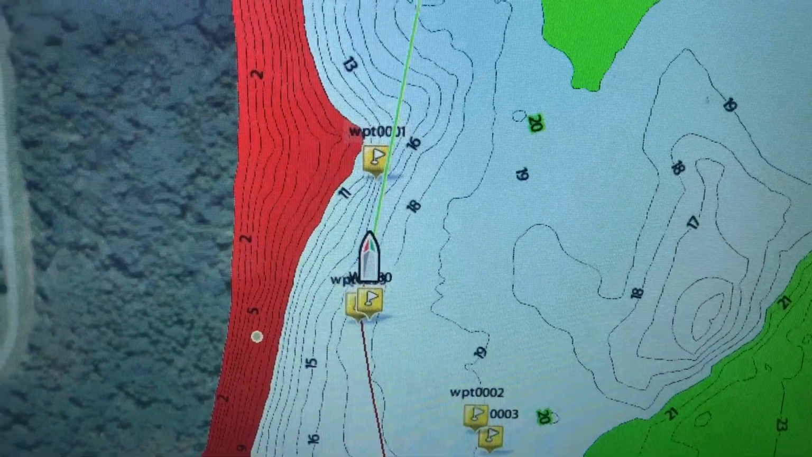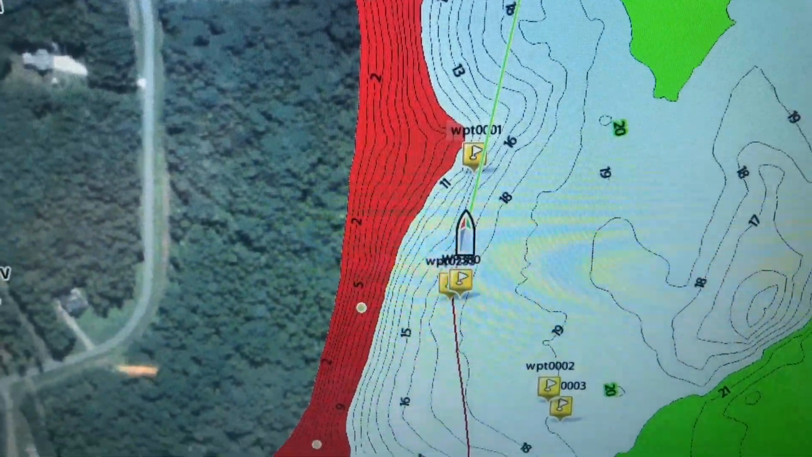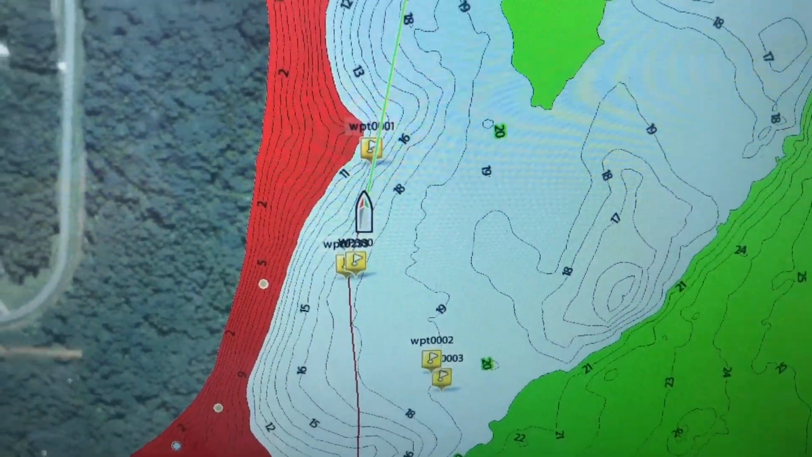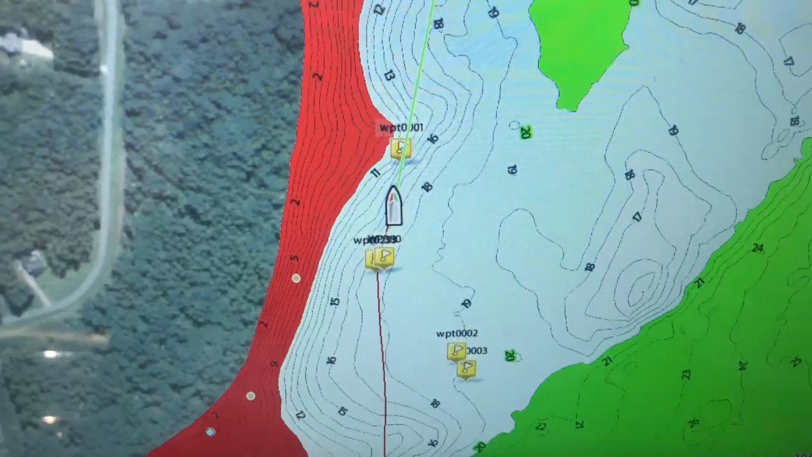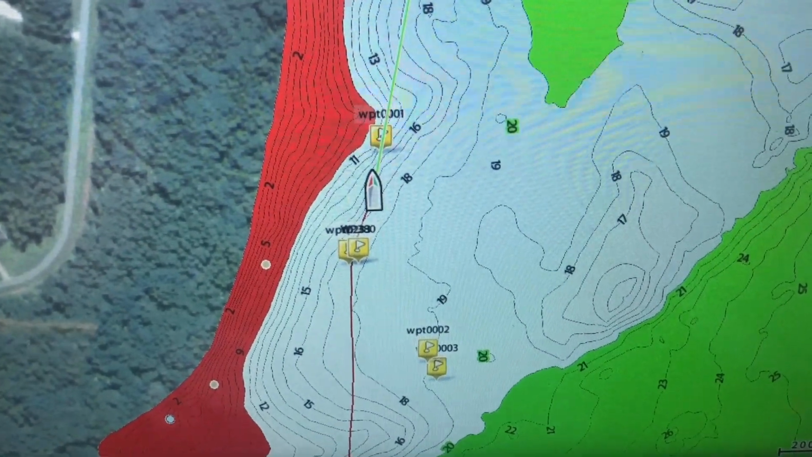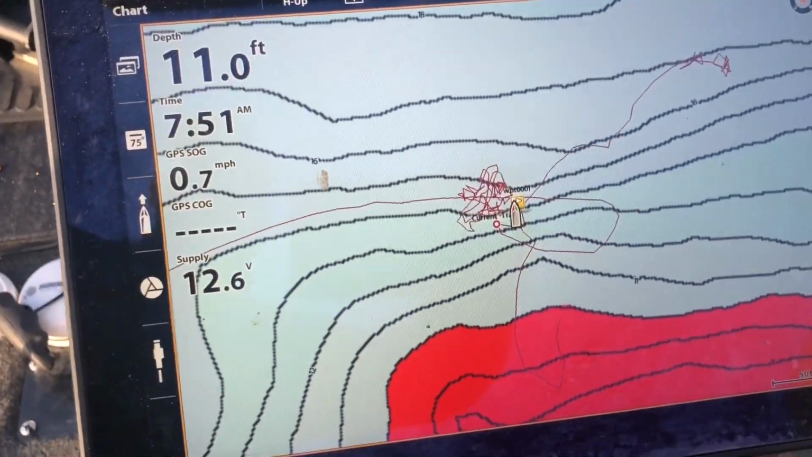with the big engine, and then we will shut the big engine off, back off, and we'll turn our front units on and get right on that brush pile. All right, now we're going to navigate.